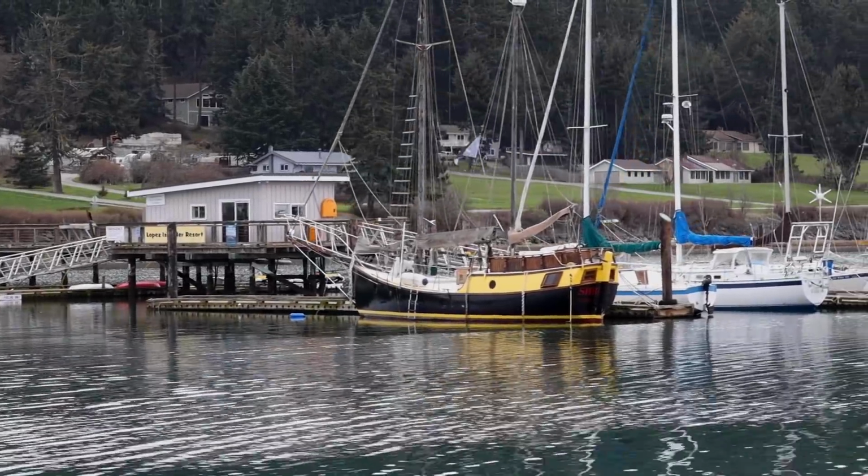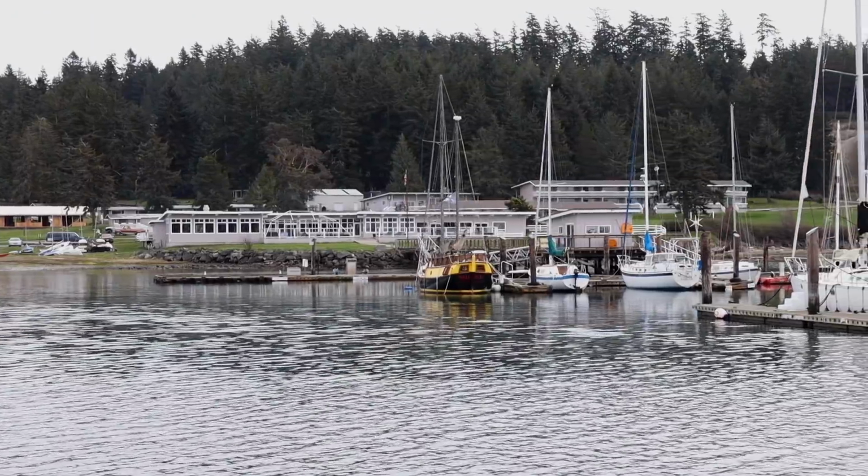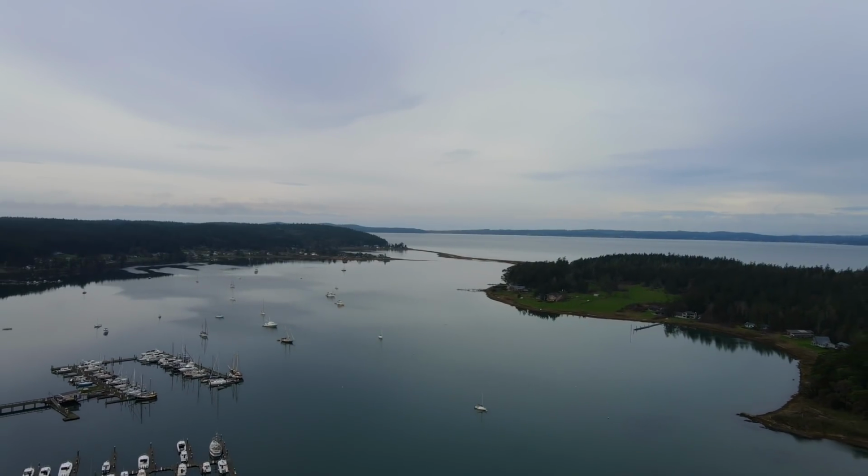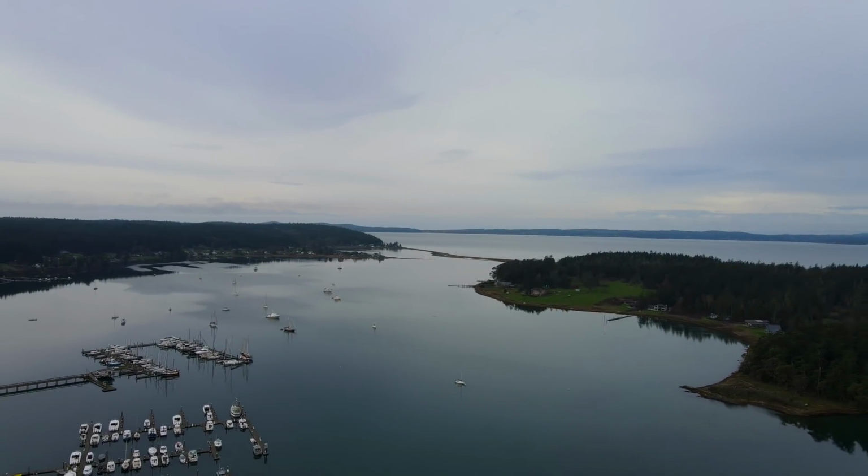We've historically avoided this bay with Freedom because of the shallow depths, but we're sure glad we came. It's peaceful, it's got great views, and there's access to town, which has a lot to offer visiting cruisers like us.